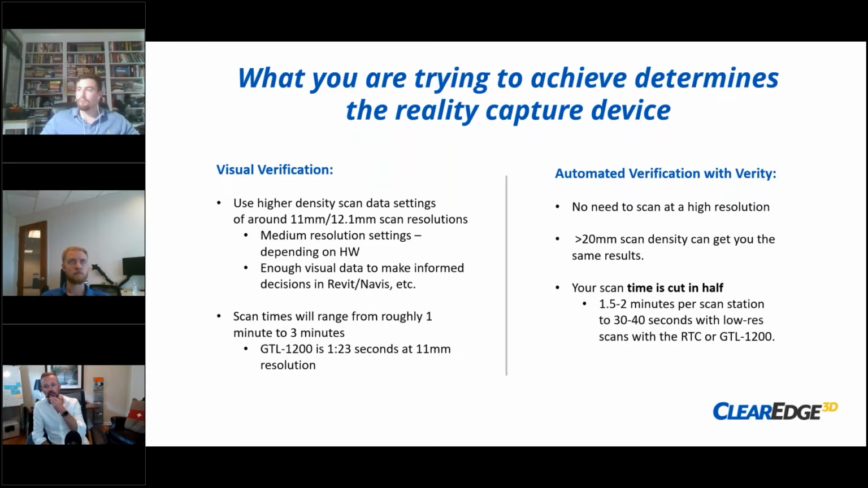And then automated verification with Verity, the cool thing is we've designed it with these amazing genius developers. For Verity, you don't need high resolution scan data. We only need enough points on different planes to understand where this thing has actually been built. It's really like 12 points that need to hit an element on different planes. So you can turn the resolution down super low and get the data you need, with effectively the same results. And this cuts your scan time way down.